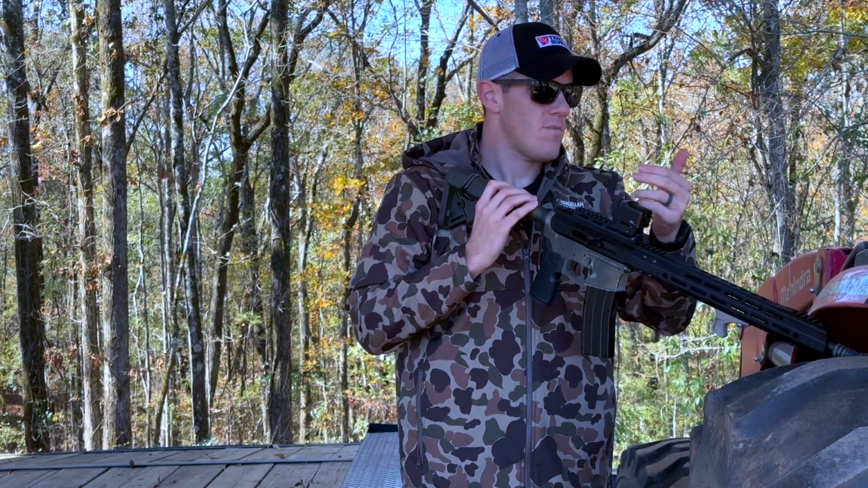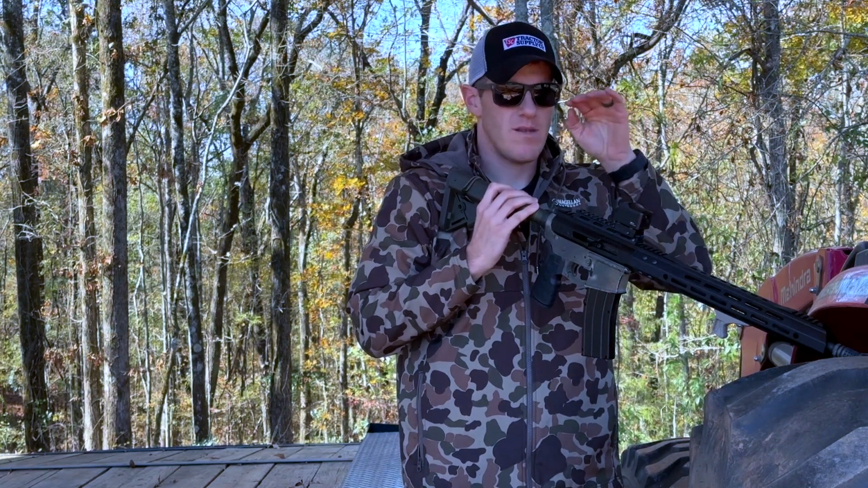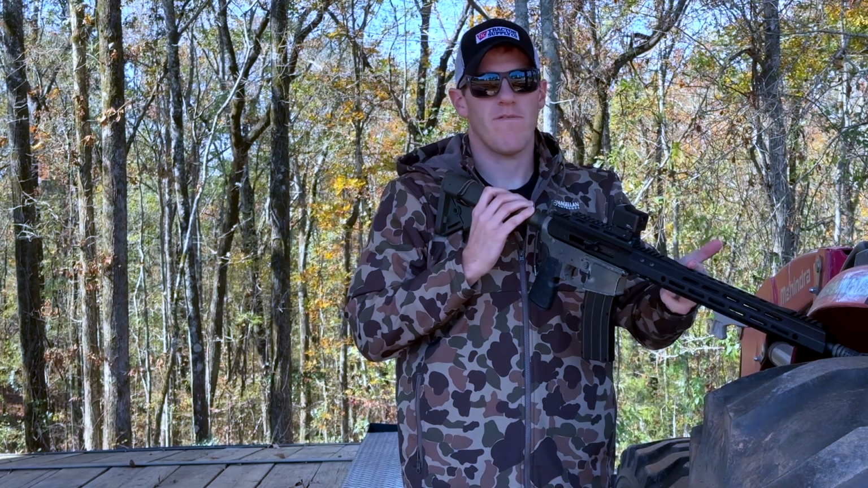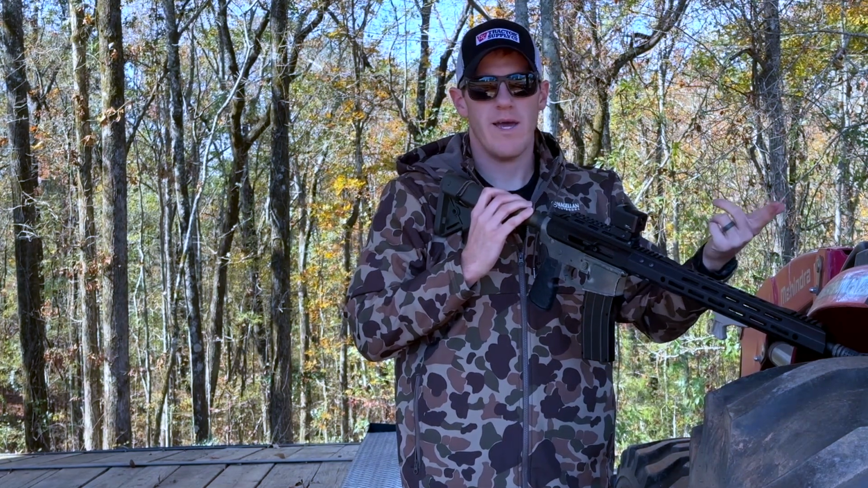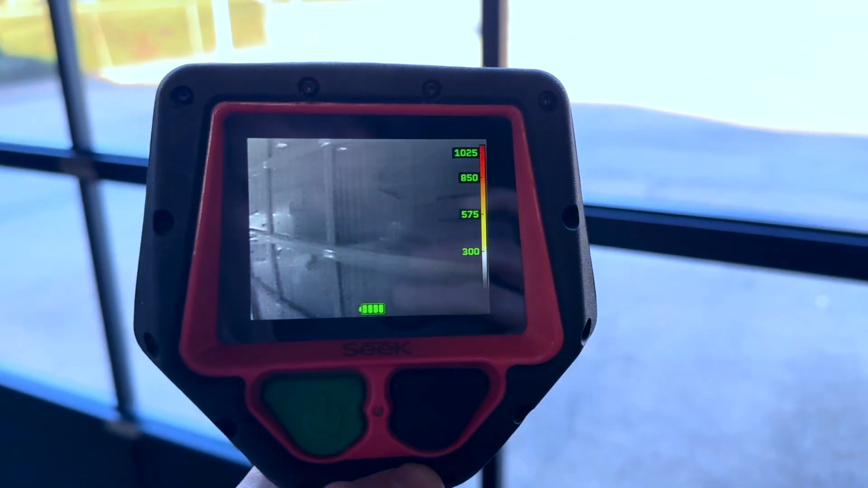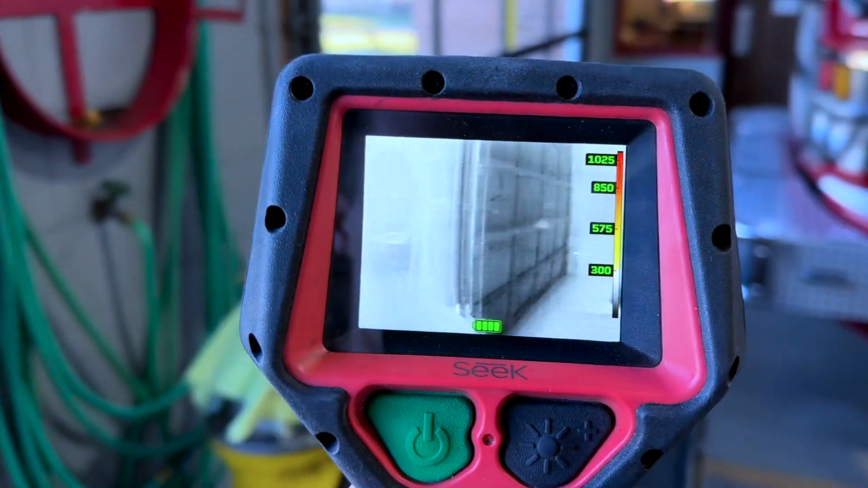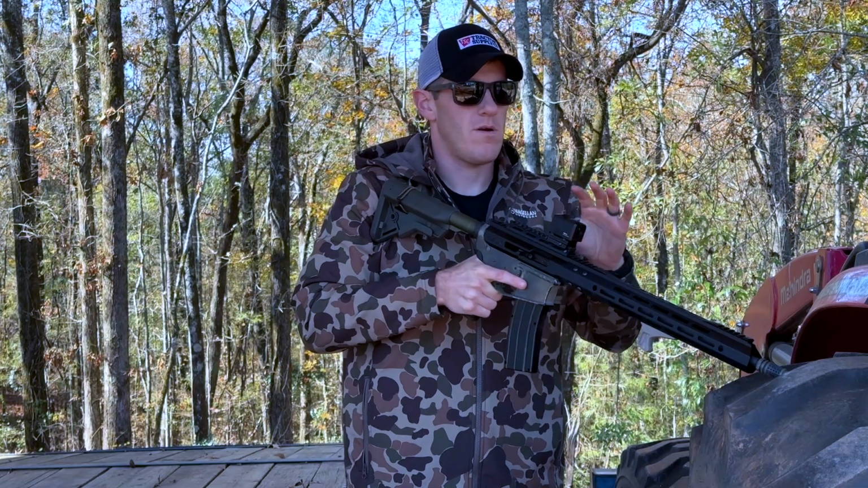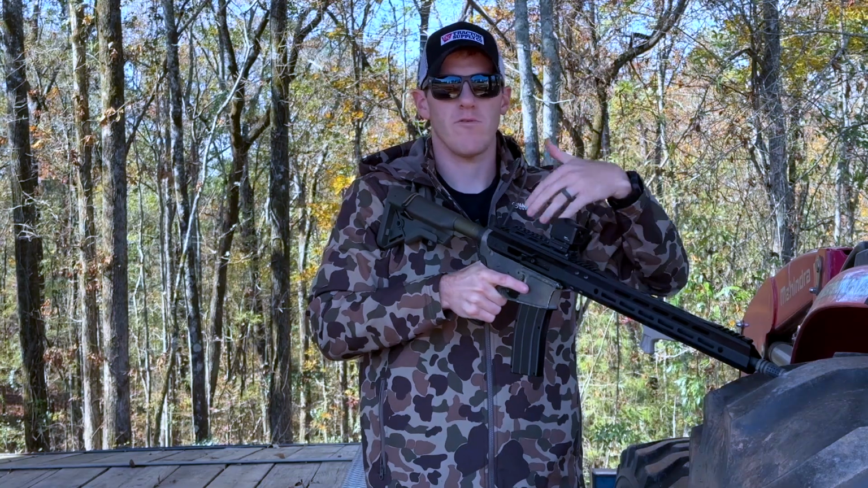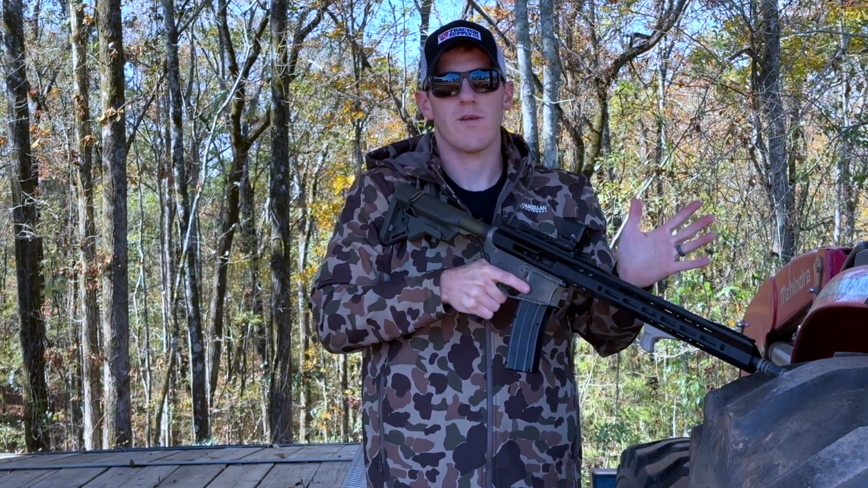And I don't know how those clip-on thermals work. They probably have a set of lenses that help do that. And you can't put anything on the front, because thermals can't see through glass. When you shine a thermal on a piece of glass, it's just going to reflect your own image. We run into that a lot with our fire department thermals. If you hit some glass, it can't see through it. So that's just something they're just not going to work at.